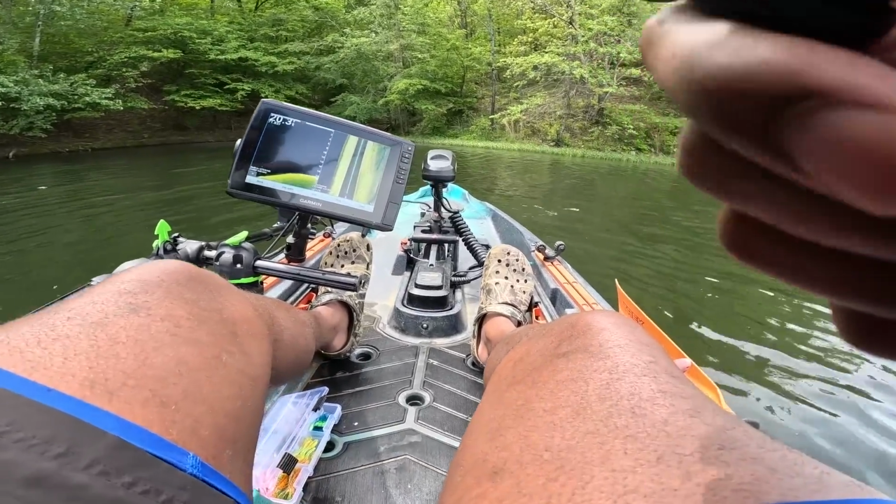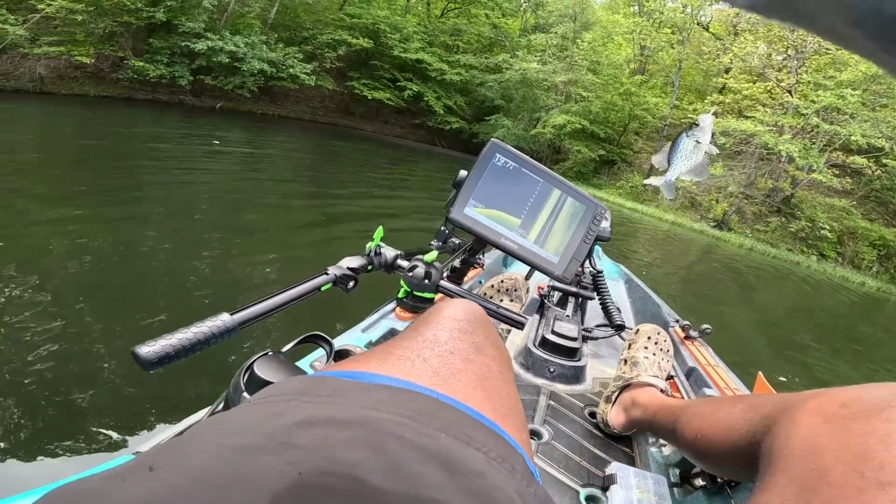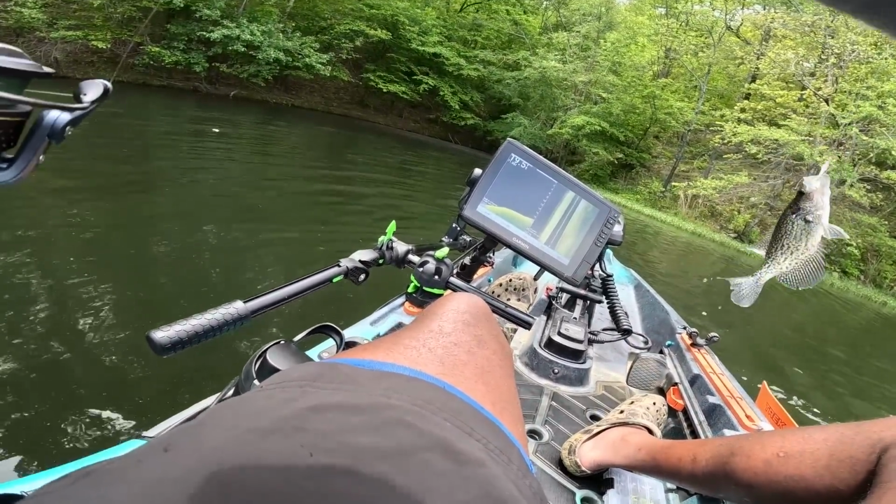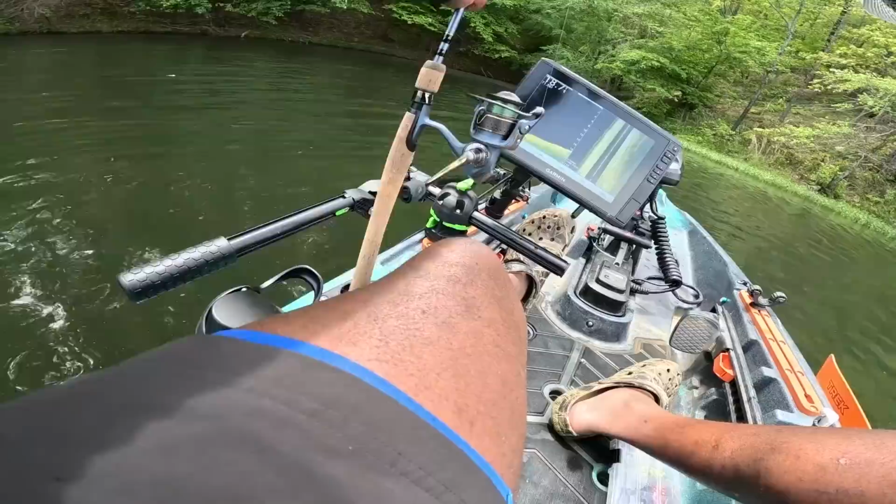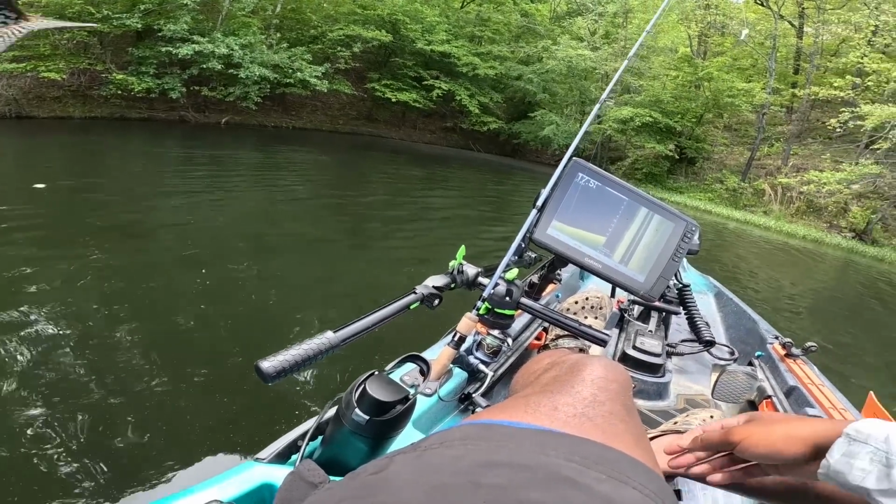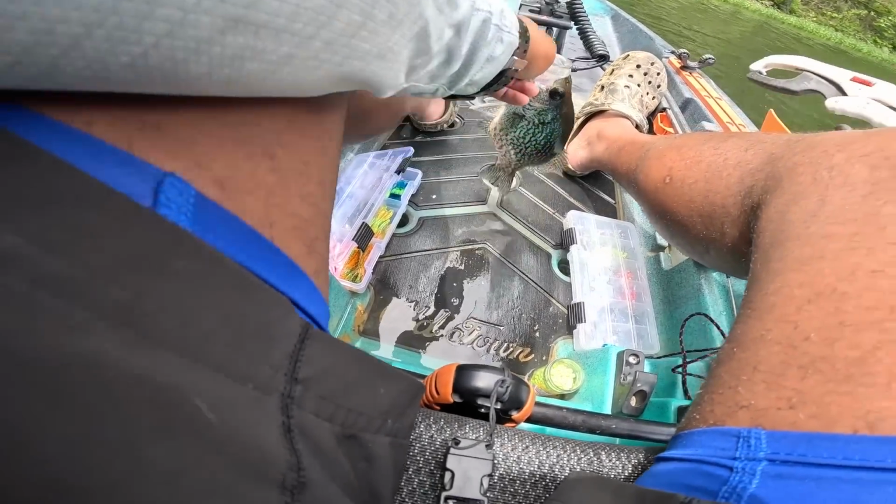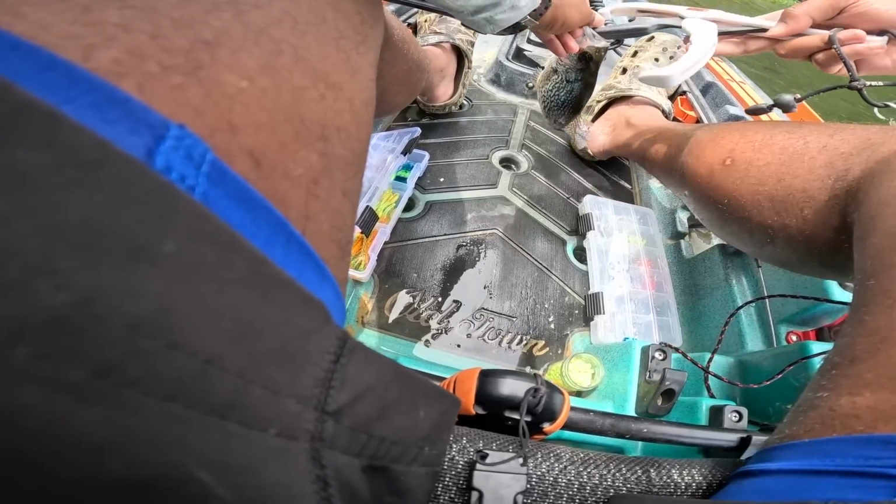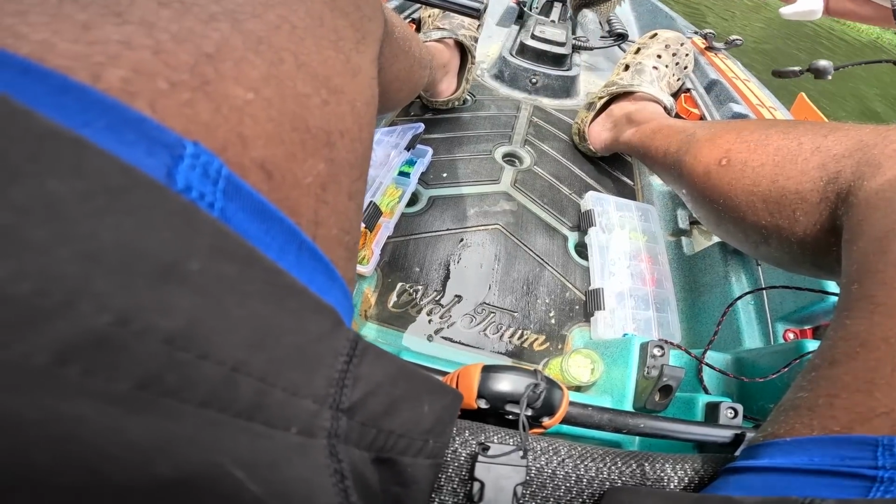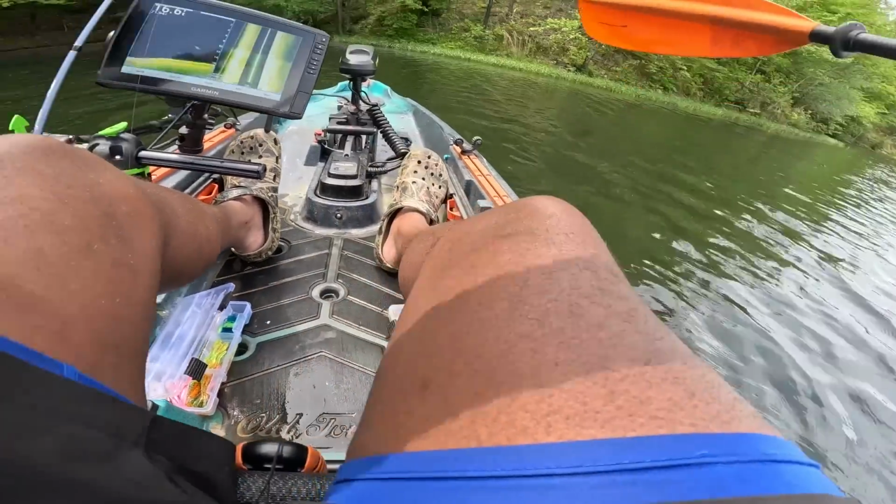Got one. Big one. Good idea, Father. Dad suggested this spot. That's a big one. Yeah, it is a big one. All right, now we got enough for me and you to both eat. We got 2 sandwiches.